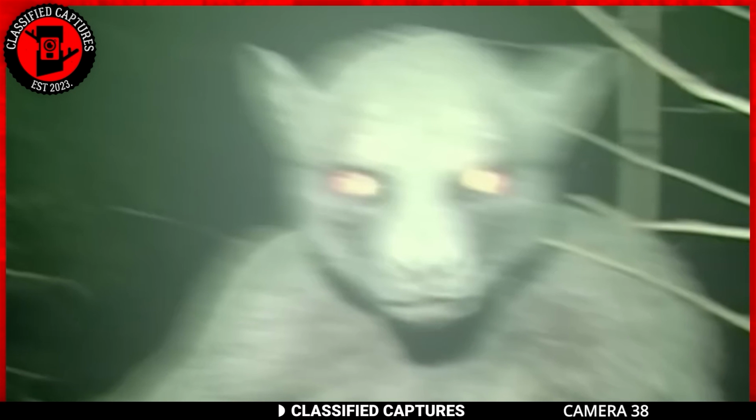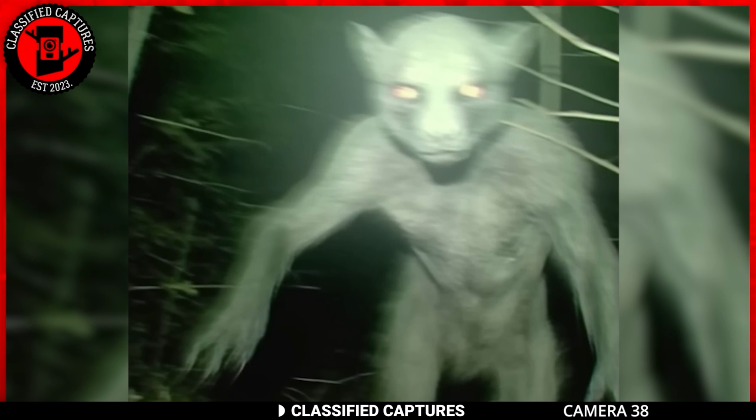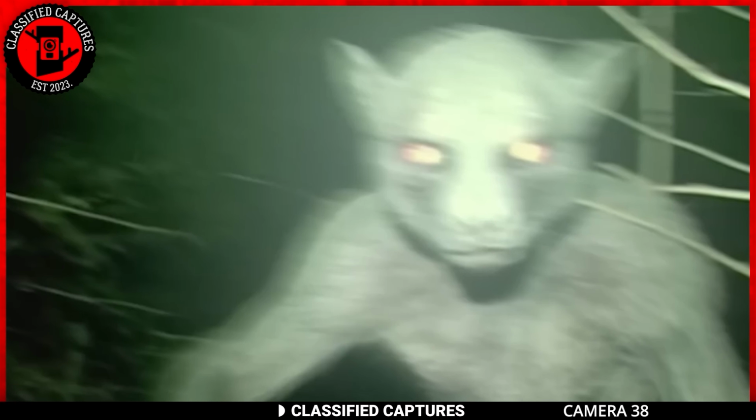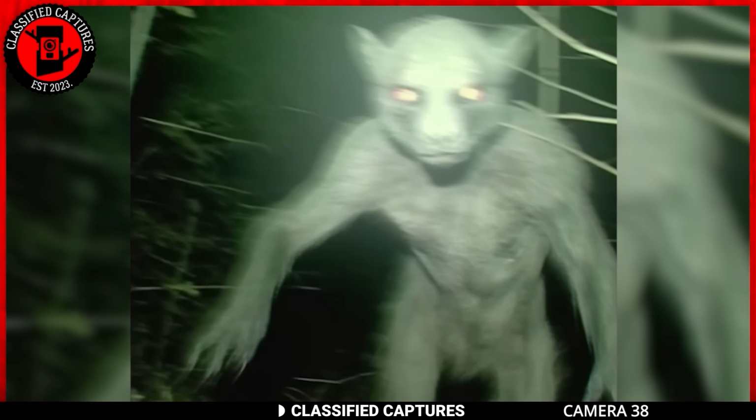Facebook users were left with a flood of theories on what this could be. While some held the notion that it was a dog man, others said this could be a possessed canine, and some truly believed it was a goblin of sorts. So what do you guys also think this is?